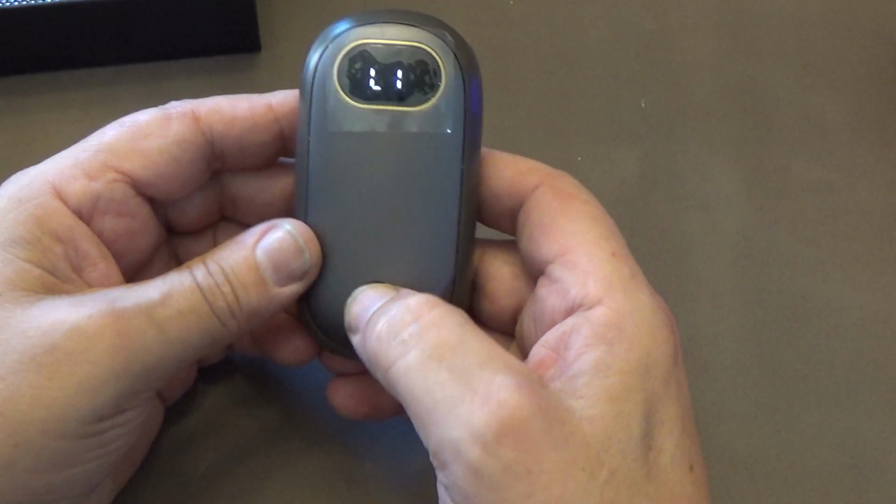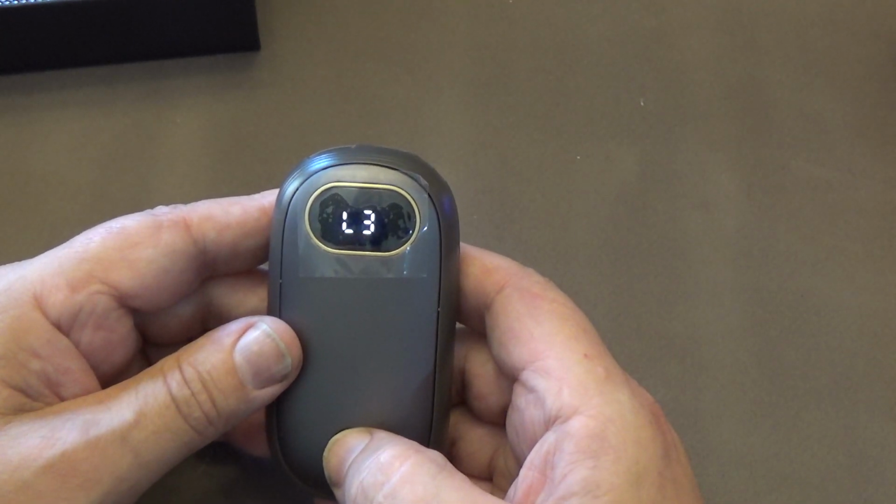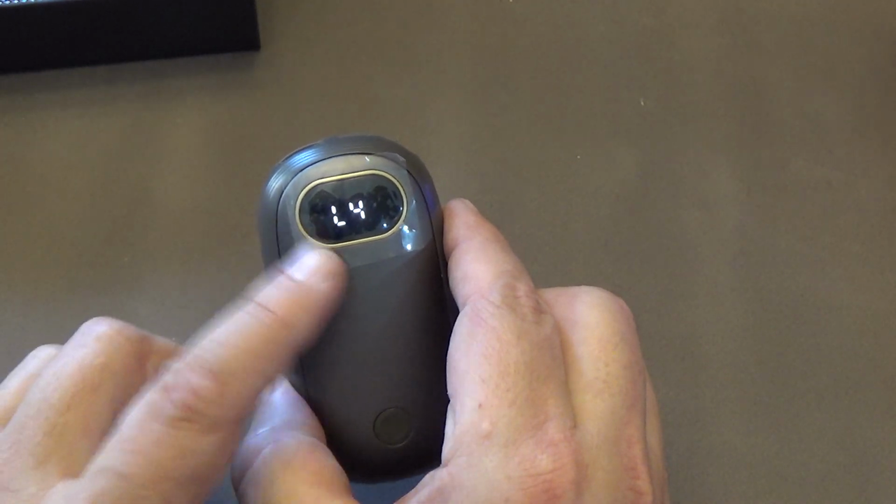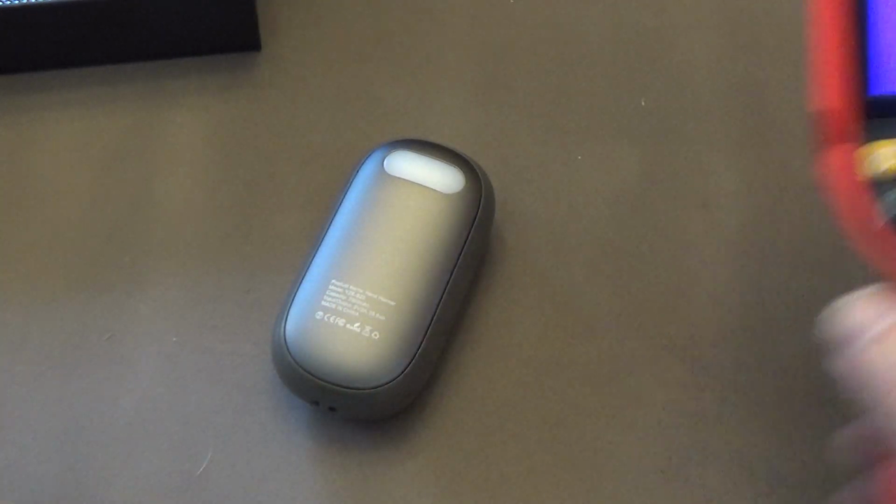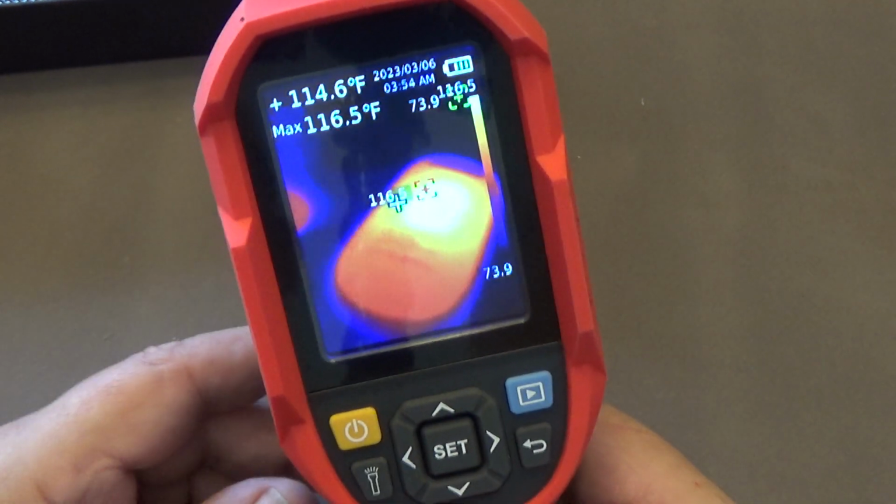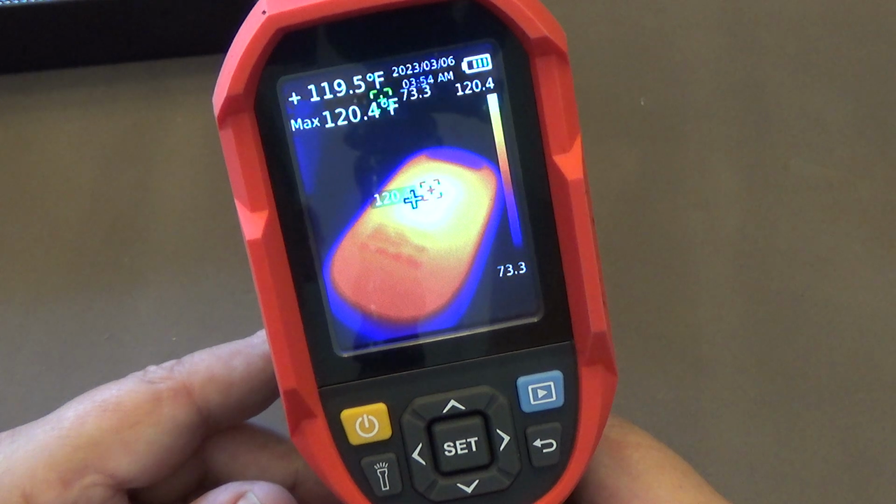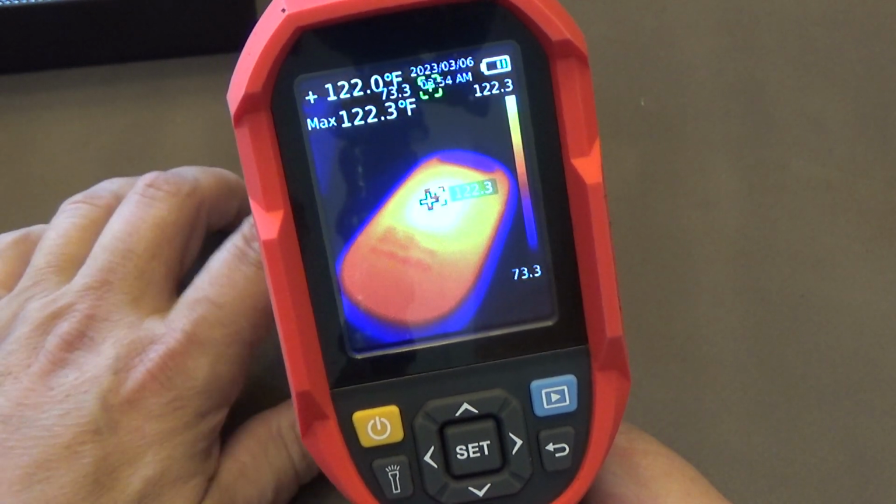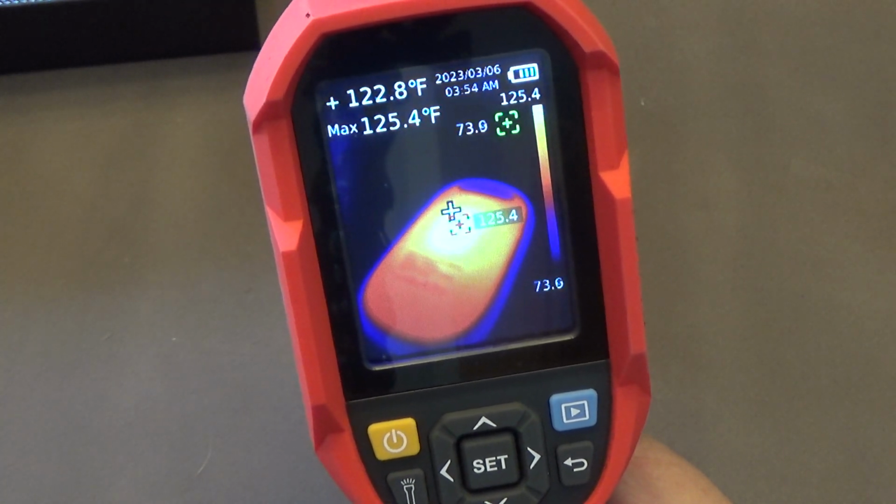Now, if I hit this again, it'll go to L2, L3, L4. The L, even though you would think it'd mean low, does not. That's single-sided. It's only going to heat up one side, which is this side here. So let's see how we're doing now. 117, 118, 119, 120, 121. I think the max temperature was 130, if I remember right.